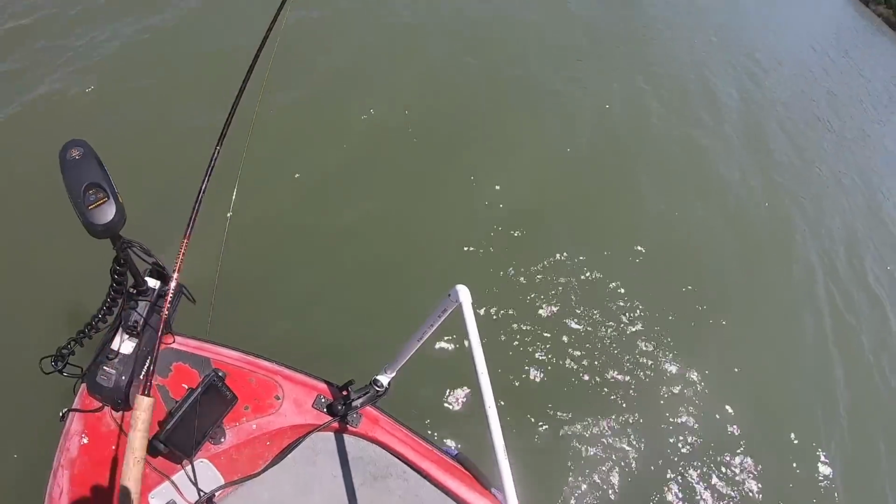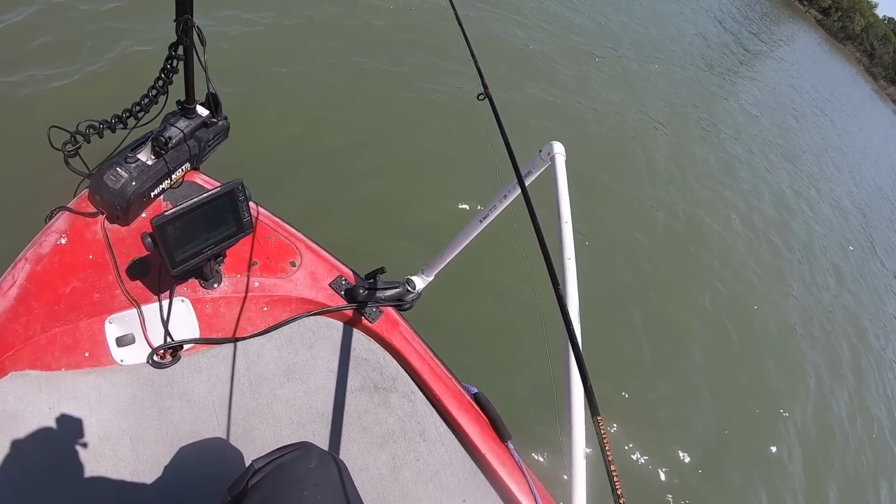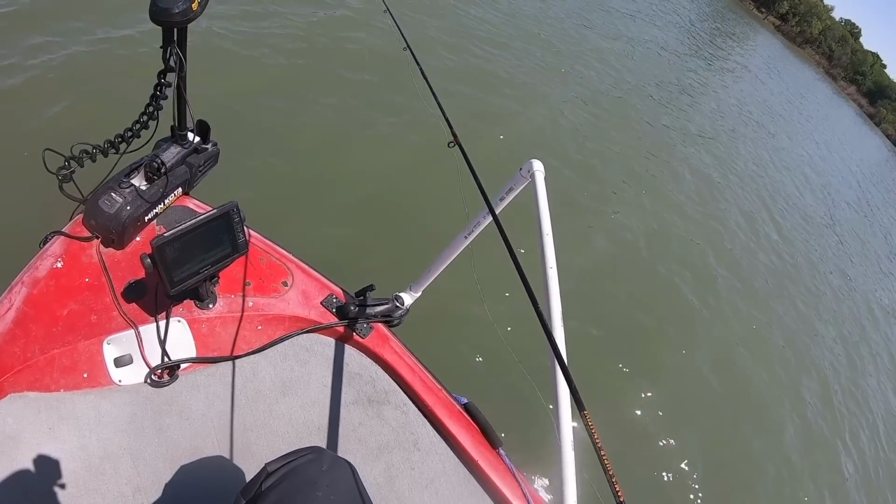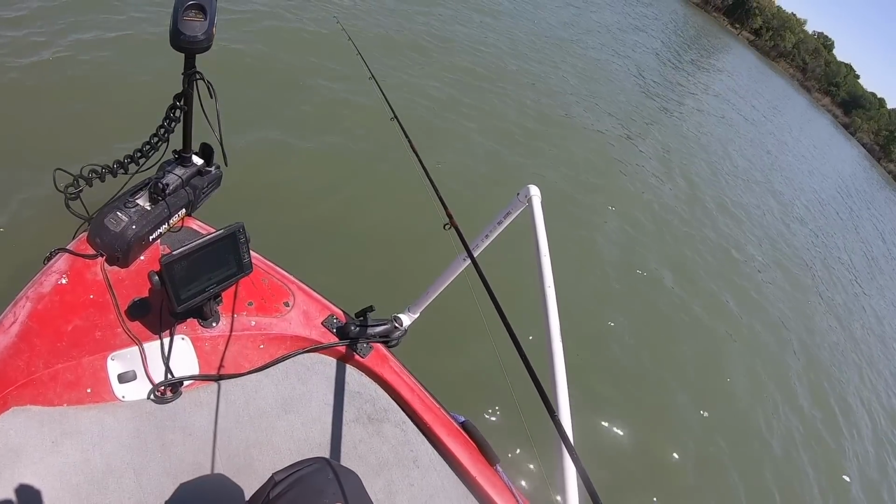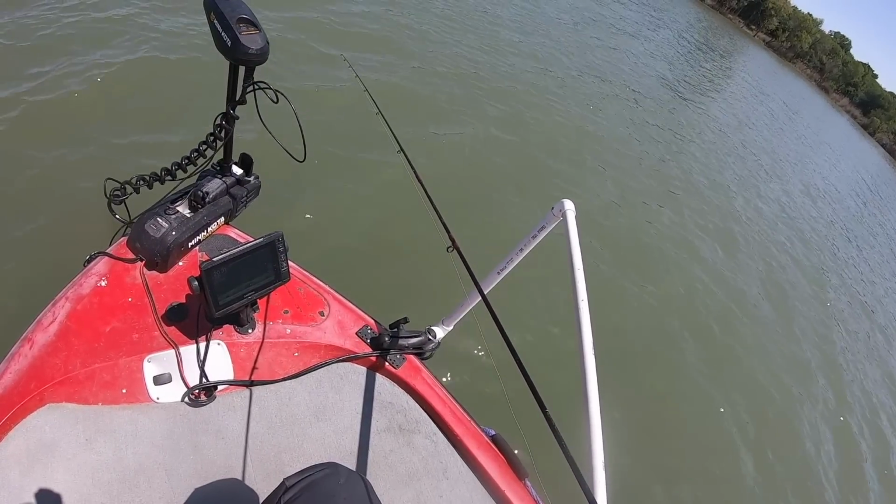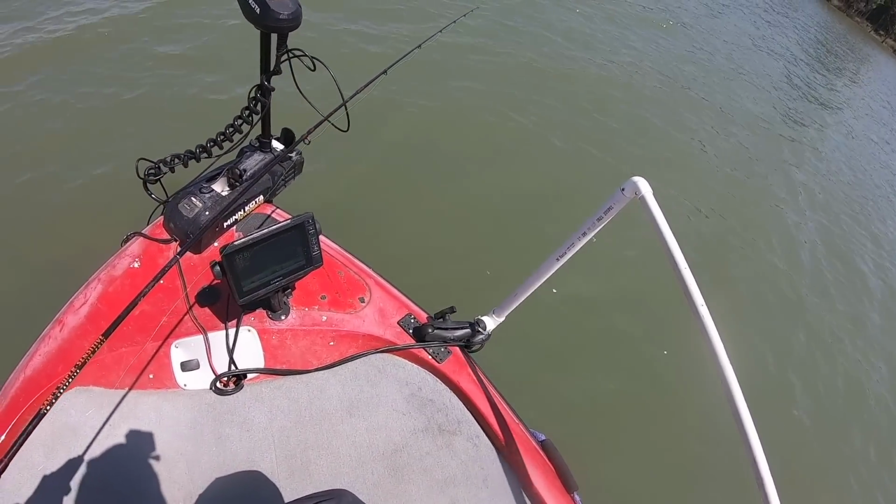Well, I hope y'all enjoyed this. Something a little different, something a little more technical. I just wanted to kind of go over my process on how I go find these brush piles. It's a long, tedious process, it really is, but as y'all can see, if you can do it and you can find the time and know what you're seeing, you can really add some places to fish to your arsenal.